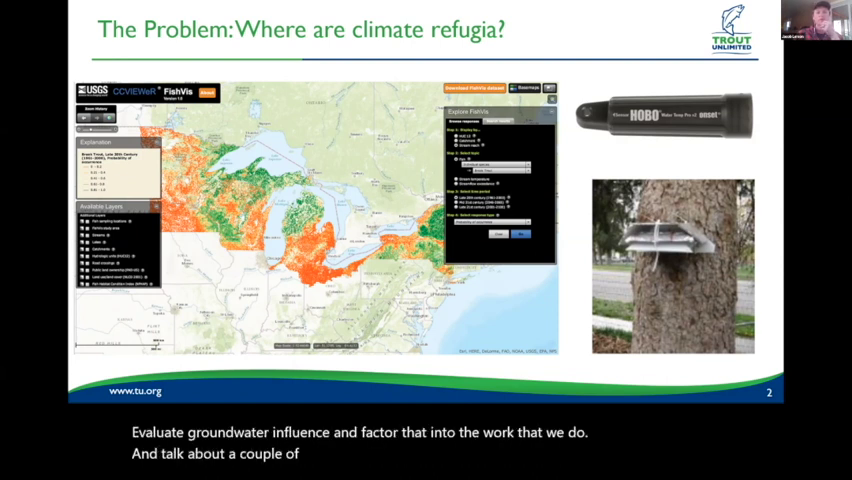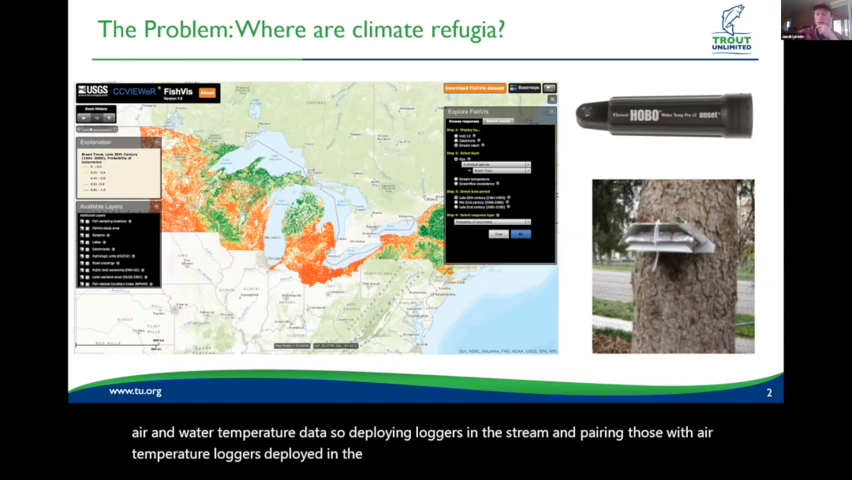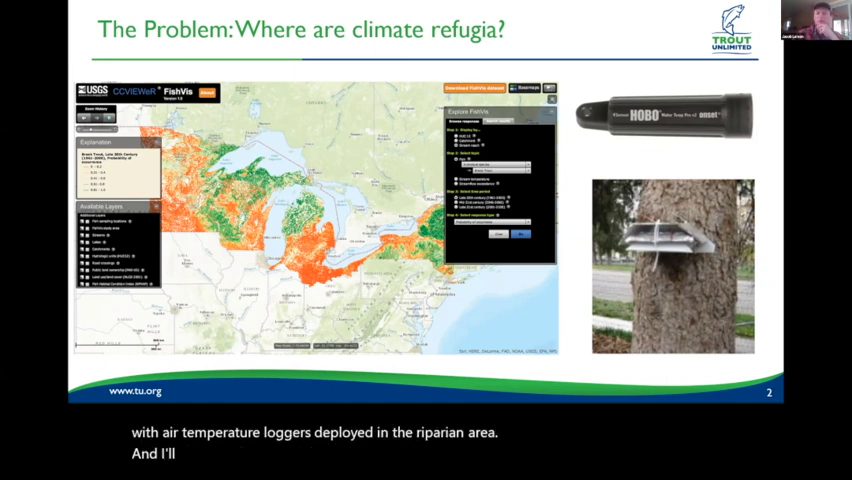One is just simply through the use of paired air and water temperature data. So deploying loggers in the stream and pairing those with air temperature loggers deployed in the riparian area. And I'll talk about a couple of approaches for that here.